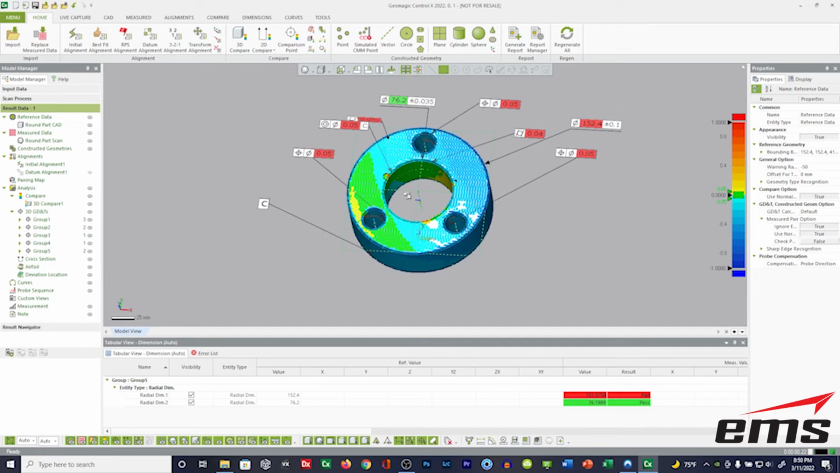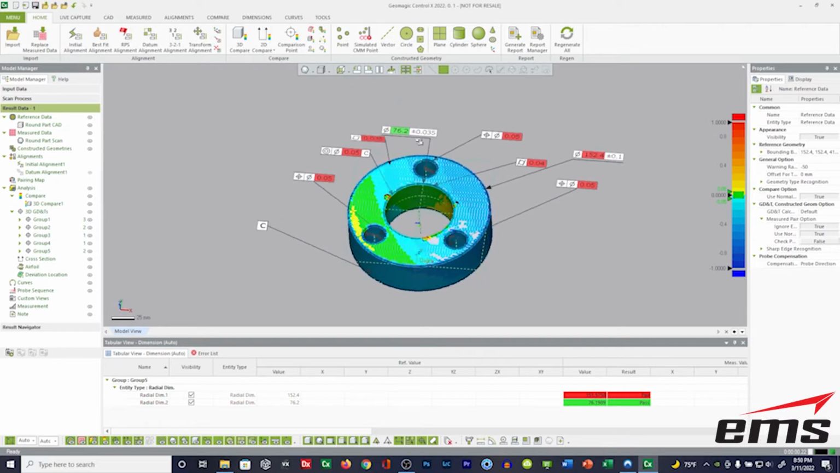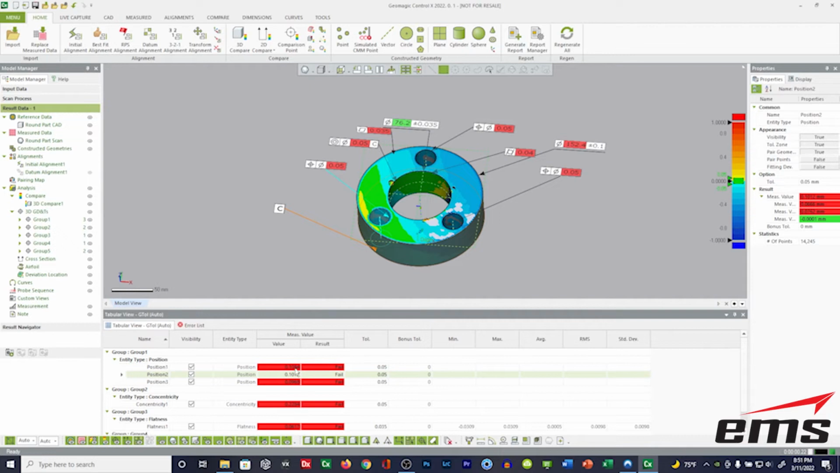Now, if we look at all our callouts, you can see different colors based on the results, and we'll get into this a little bit more in the report. But we can tell anything in red is out of spec. You don't see the actual values yet. You'll see those in the report. Anything in green is within tolerance, and anything yellow is approaching out of tolerance. So we can look at it here on the screen. We can pick any dimension and look at the actual results and see the actual values. So for example, the first positional tolerance, the actual value was 0.1084. The tolerance was 0.05, so obviously that one failed.